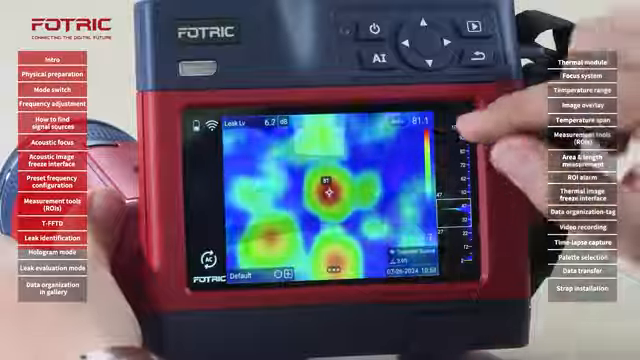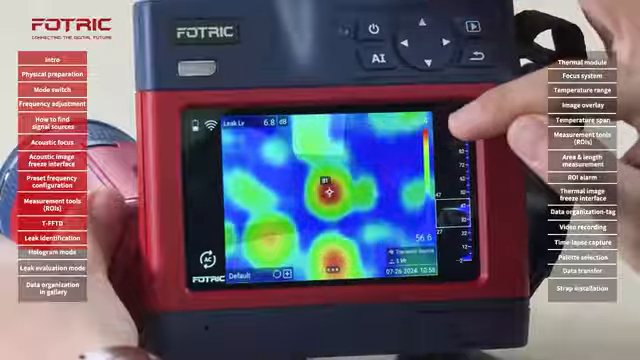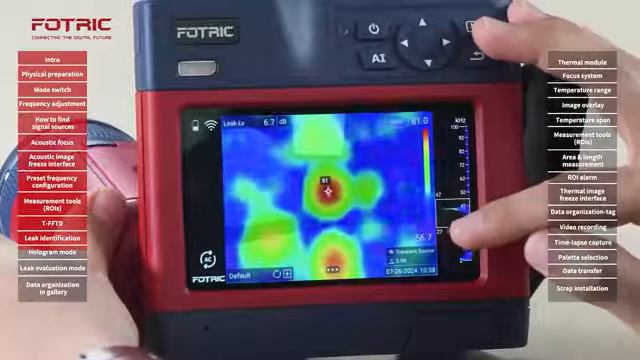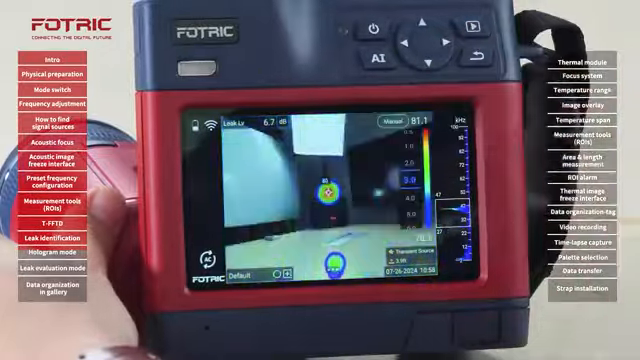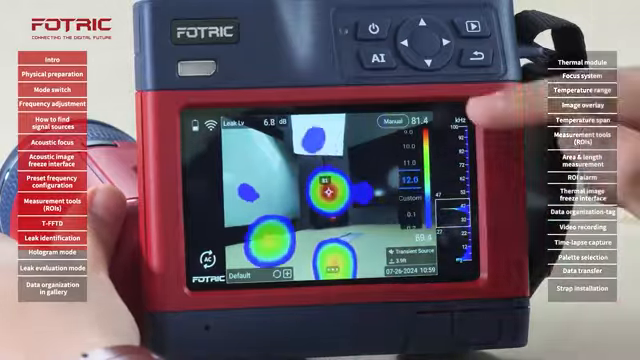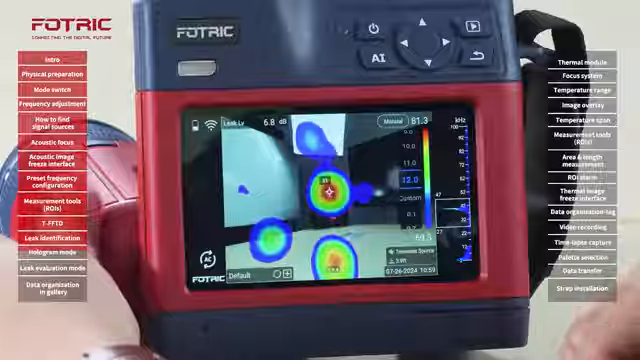Now, the camera is on auto mode, which means that it's taking the highest decibel value of the screen and giving a color even to the lowest ones on the screen. It's an auto range. I can also tap on auto and make it manual, going from as wide as 12, meaning 81, which is the highest, down to 69 or 68.